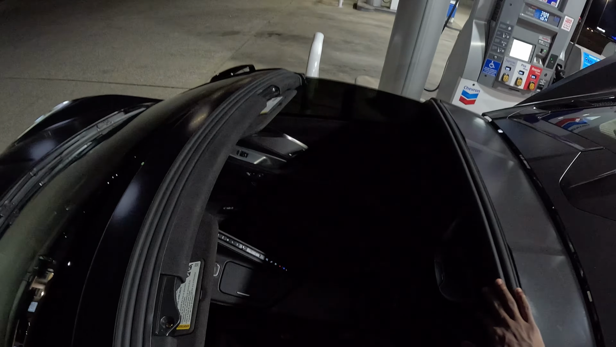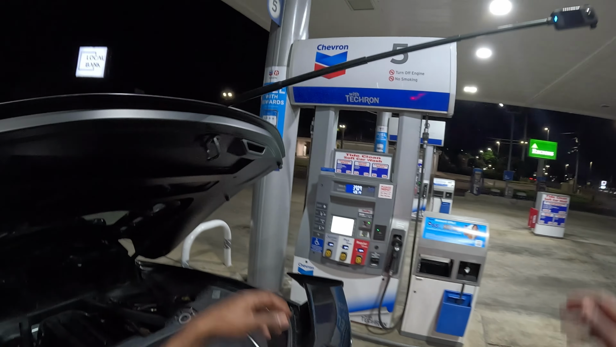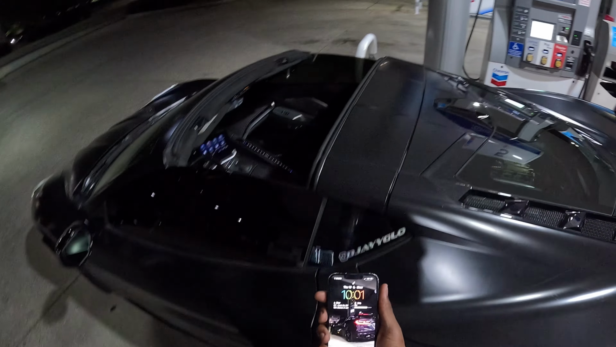Like I said, today we ride with the top off, so we gonna hear all this good 600 horsepower. But I ain't gonna talk y'all here though. Like I said, we're in the Batmobile. It is currently 10:01. Let's get straight to it.